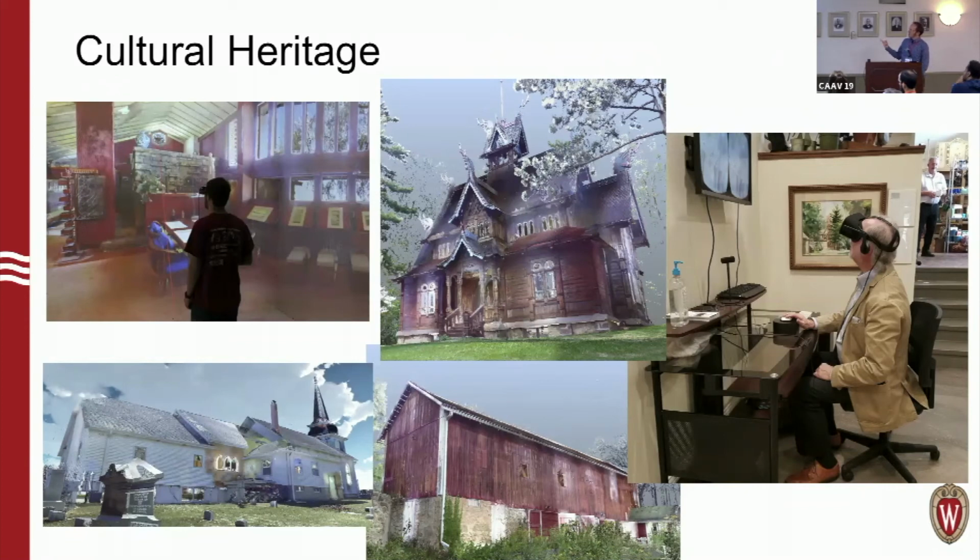The upper middle one, probably the most interesting, is known as the Little Norway building. This was a church at a cultural attraction site west of Madison called Little Norway. It was built back in 1893 for the Chicago World's Fair, in a way that it could be disassembled and reassembled, almost like Tinker Toys, in a pretty easy fashion.